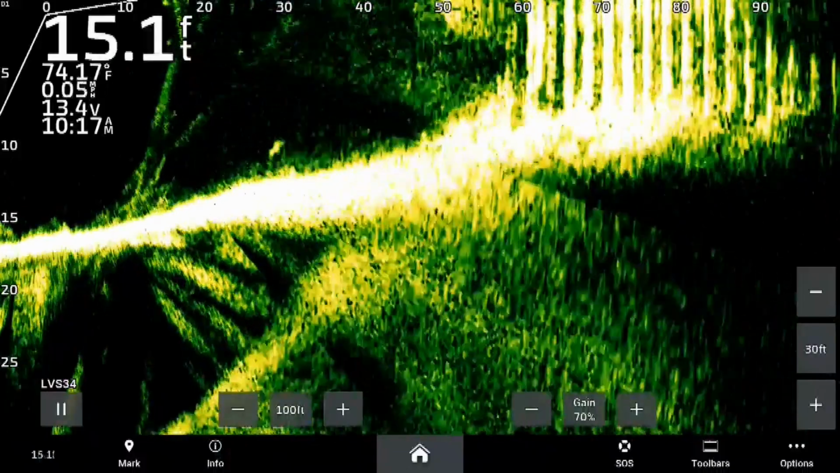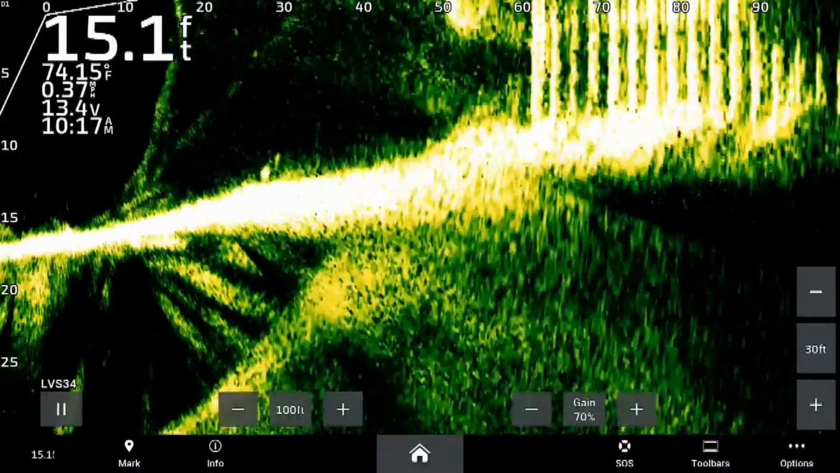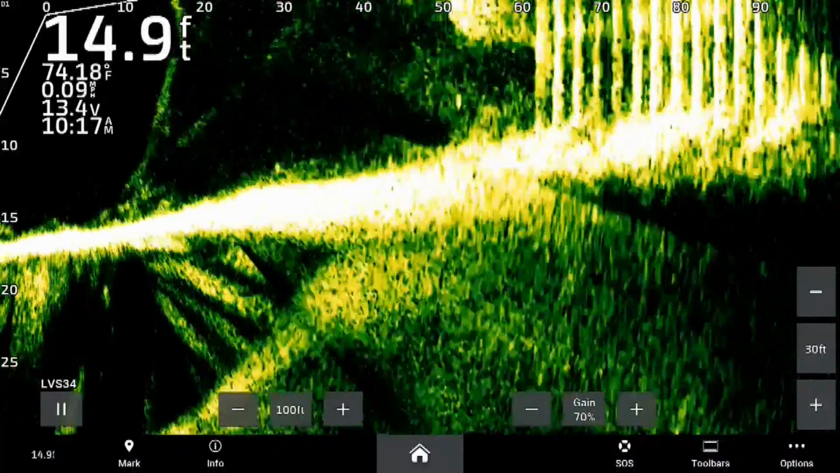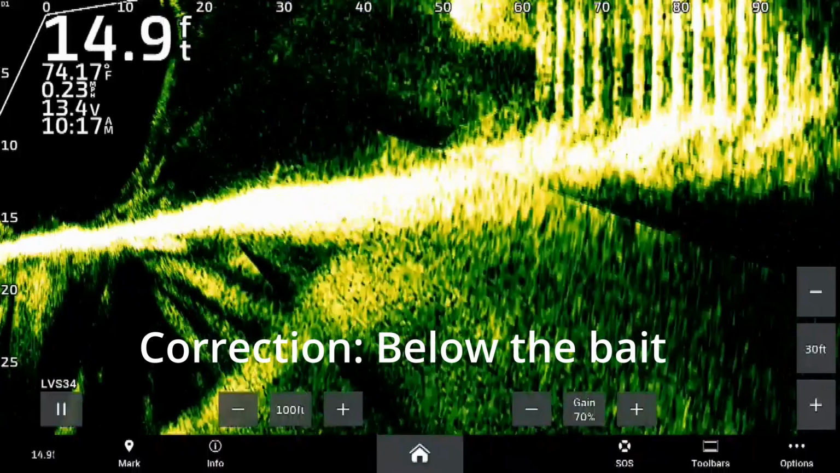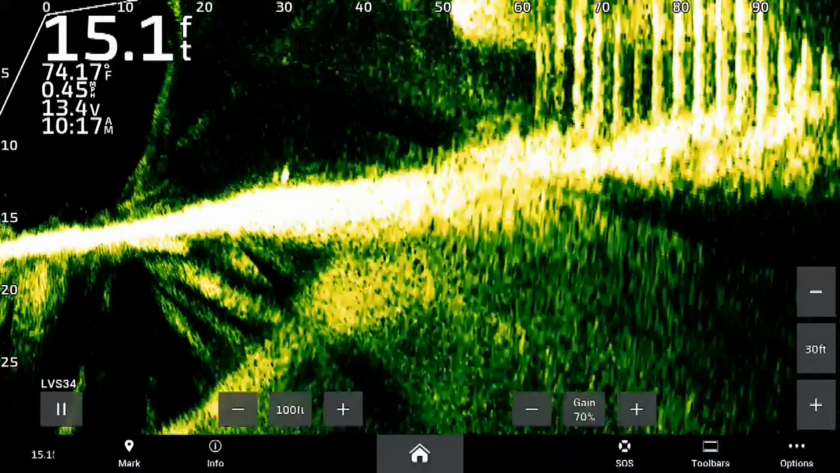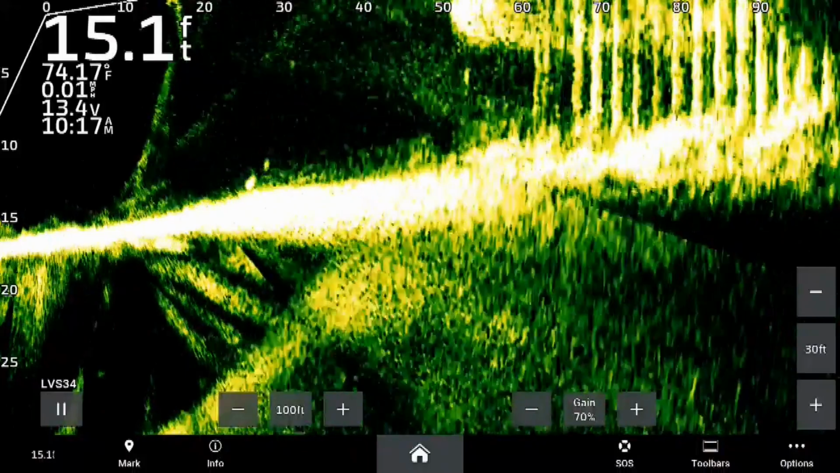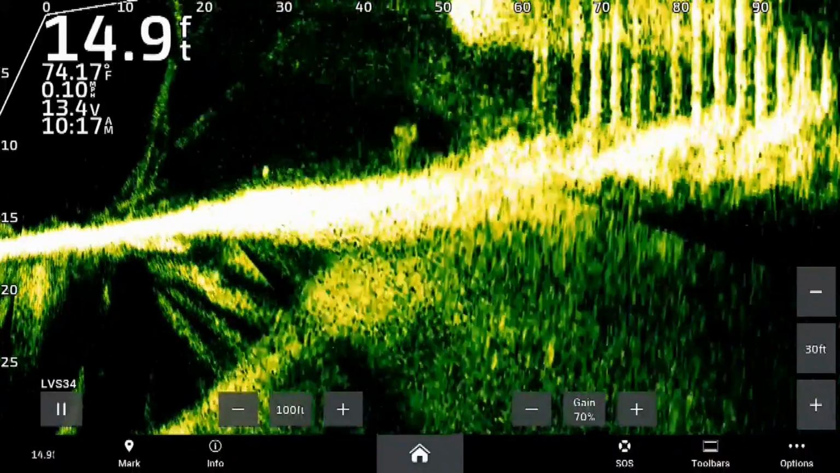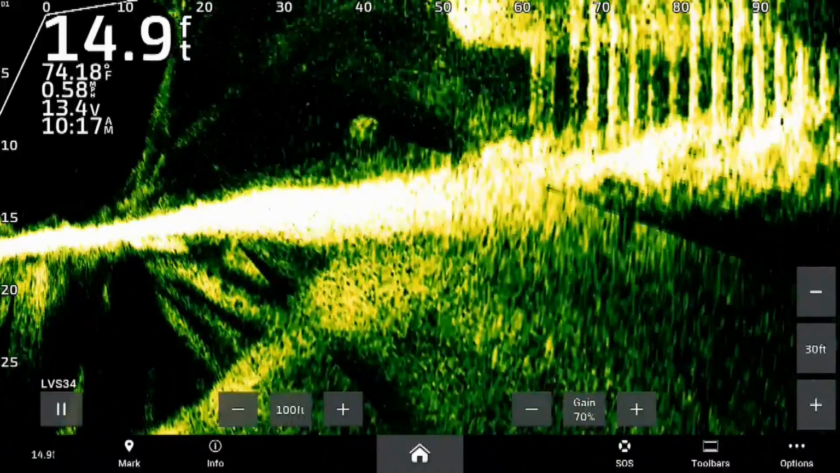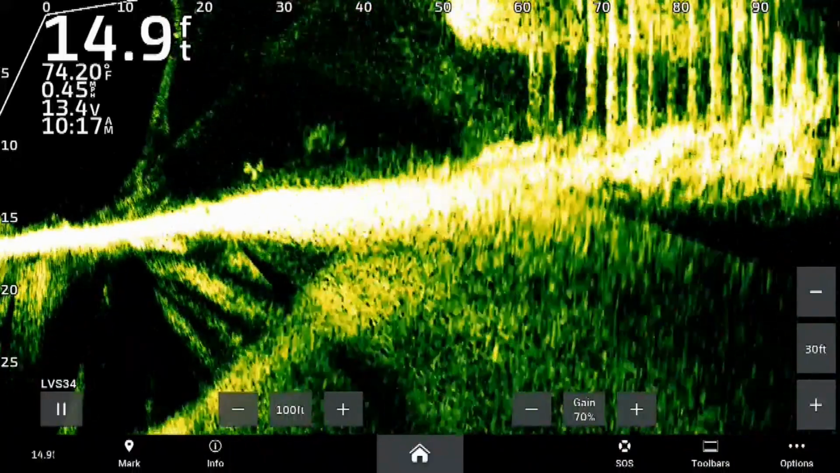So there's that bait. You see a bass come up to it. He's really not interested in it. Not a very big bass, but nevertheless a bass. And you can see he's sitting there looking at it at about 29 feet. He's just above it looking at it. There's another one. And I pop it. He's underneath it, not really interested in it, but this shows you the target separation I'm talking about when you have your depth set 10 feet past your actual water depth.